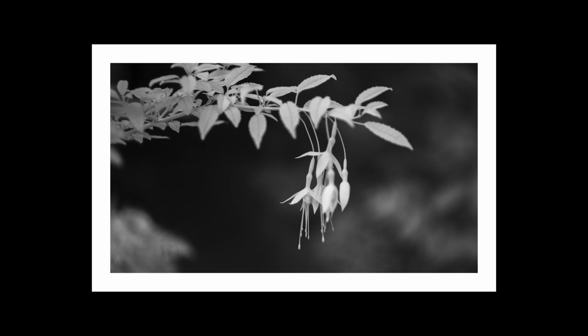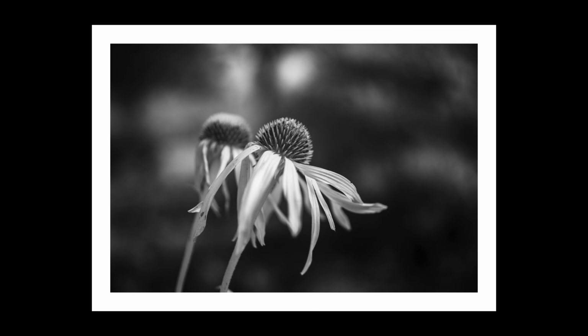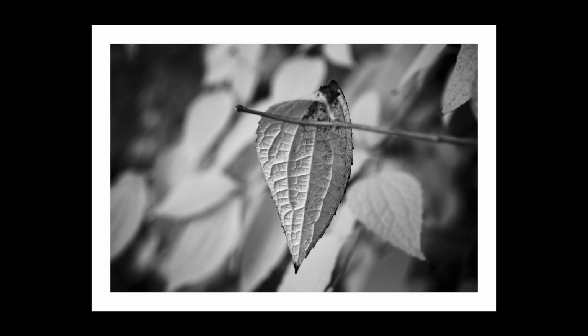I also framed these fuchsias against the pathway in the background to allow them to stand out. The same fuchsias against a background of other greenery simply doesn't work. I did a few others that kind of worked. Finding things with more texture, like the spikiness of these plants, looked pretty good, and these leaves looked okay as well. But generally focusing in on flowers and leaves didn't really seem to be working for me.